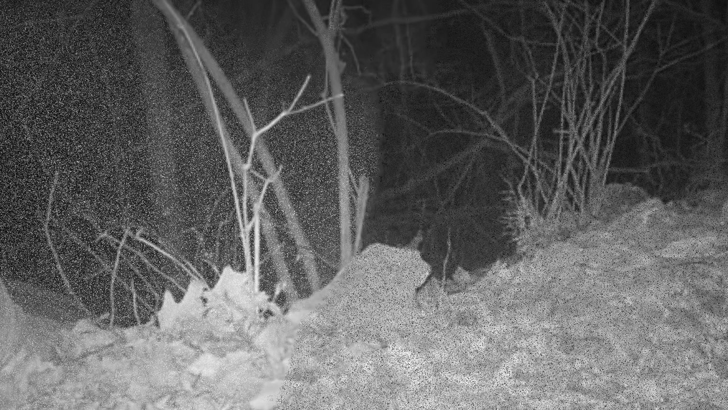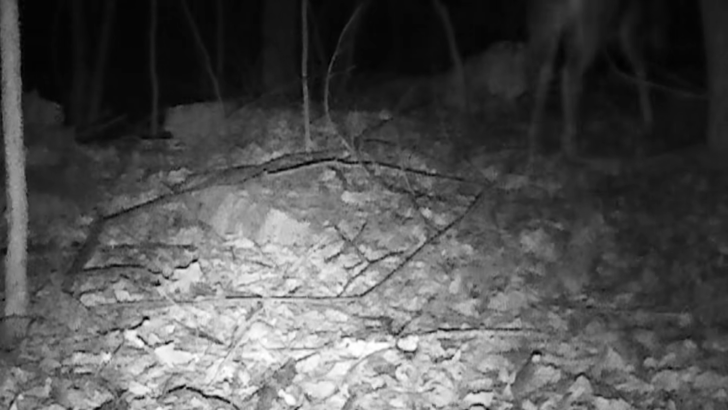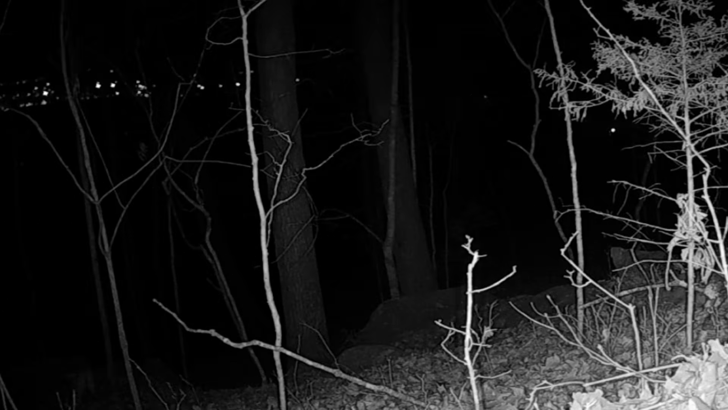And the deer just browsing around, wherever they happen to mosey to. Sometimes right in front of the camera.